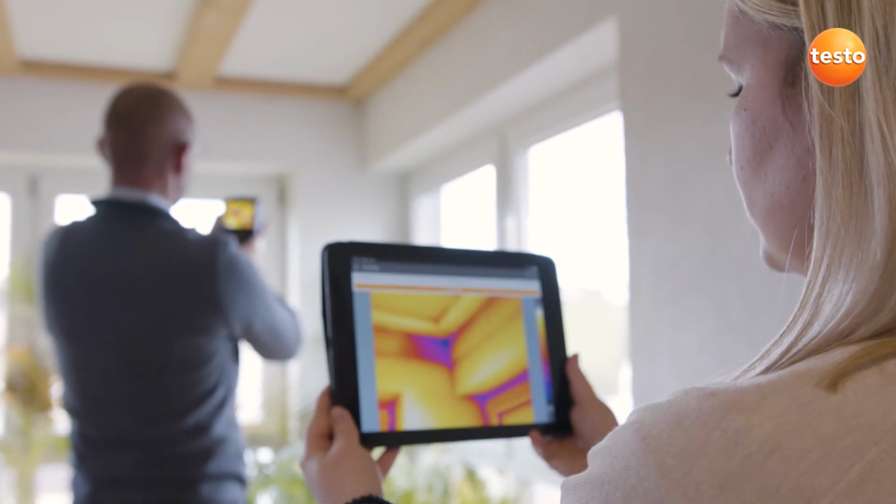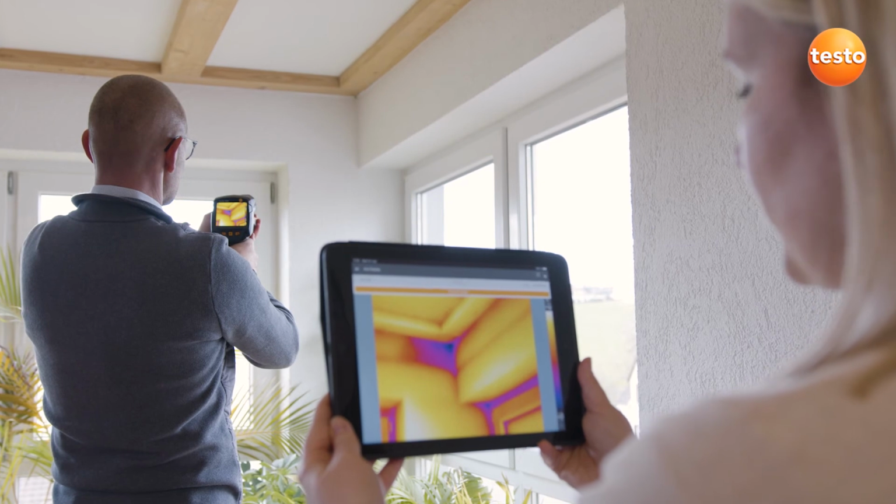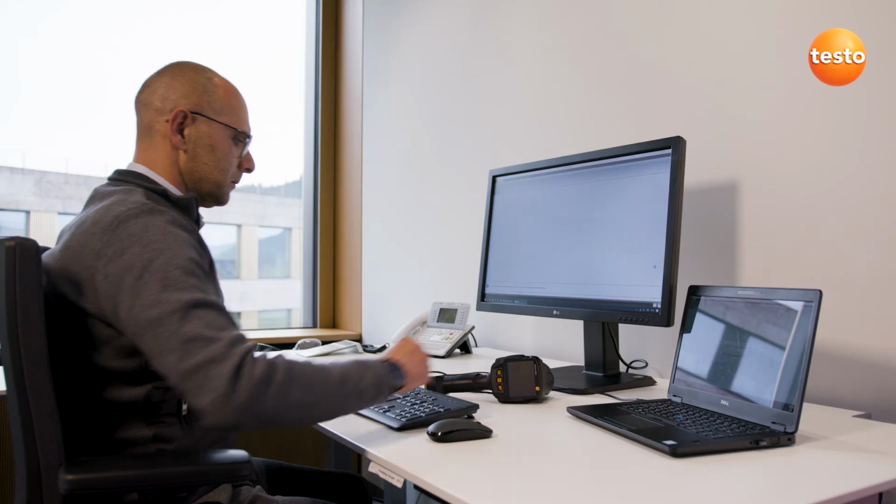Time for some good news. The Testo 883 also transmits the measurement values live to the Testo Thermography app on your smartphone or tablet, ideal when you're on site and need a second display, to let the customer follow the measurement live, for example.